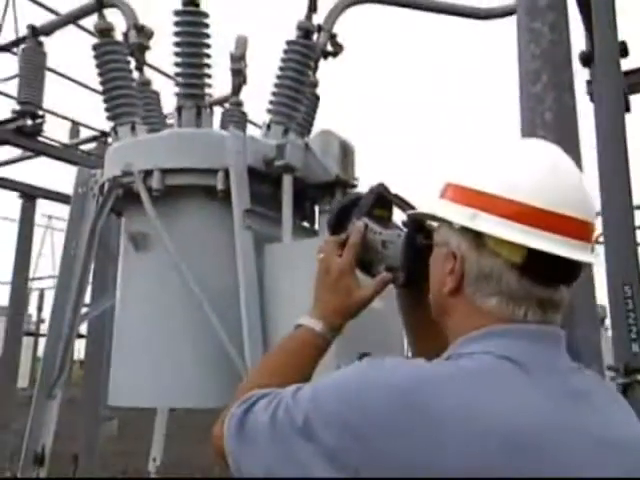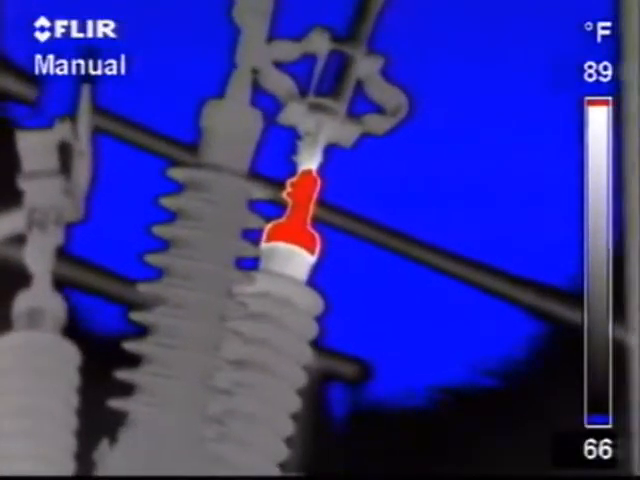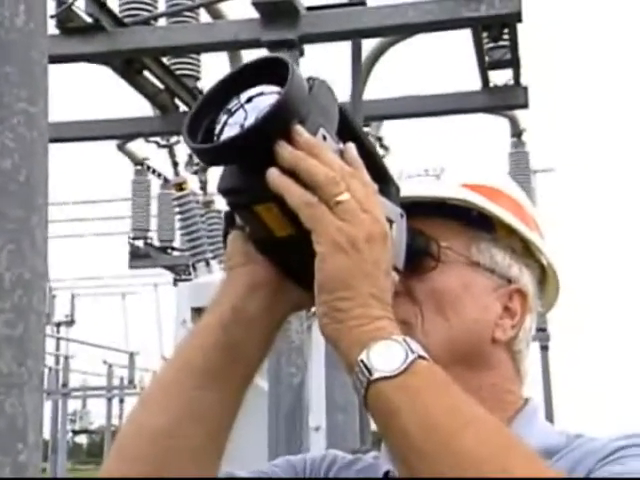When we first brought the program online, I think within 6 months, we probably had savings, I would estimate it, around $400,000. When I go in a station, I scan the station, I look for anything that's out of the ordinary, anomaly that would show up. Hotspot is elevated in temperature and it will cause a problem. The Flir camera lets us see this problem. With the naked eye, you can't see these problems.